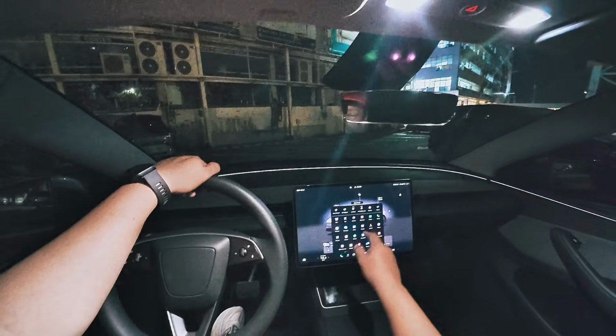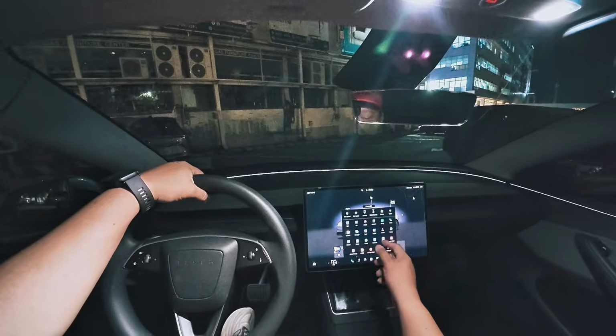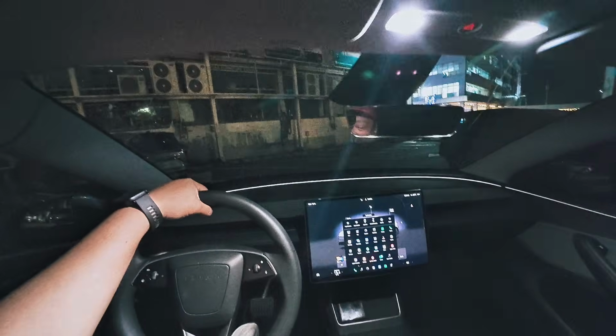It's one of the things I love about reviewing this at night, that you don't have any bosses to contend with calling you through Zoom.